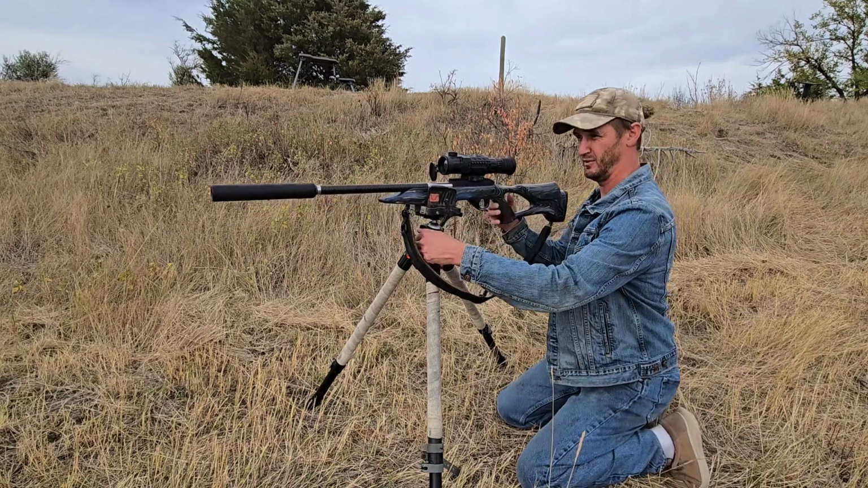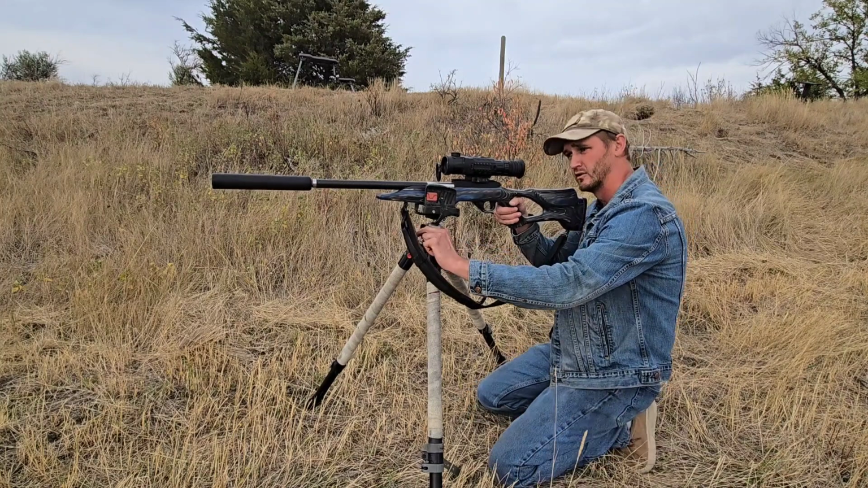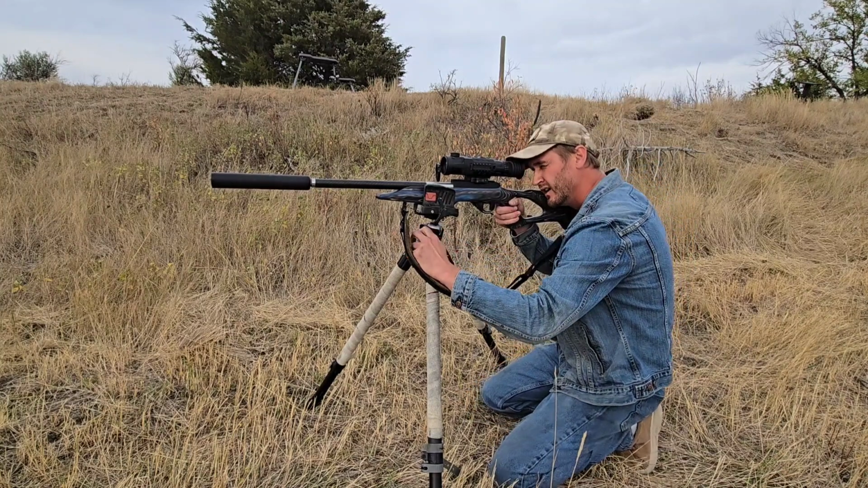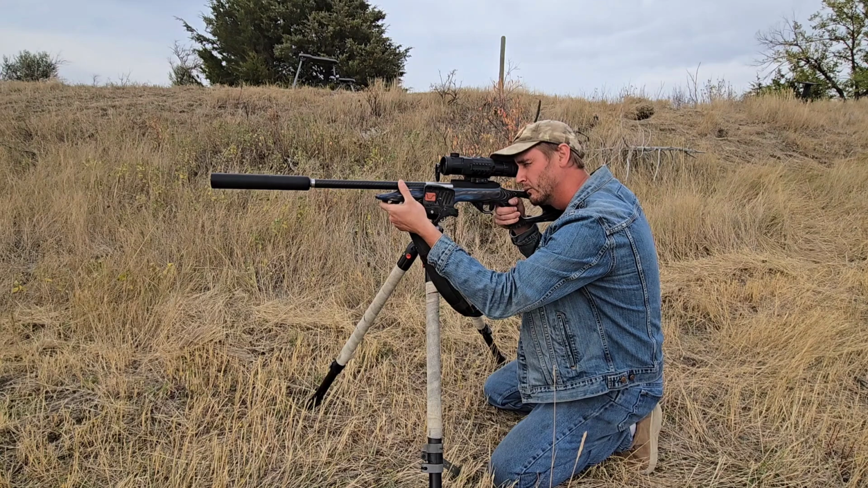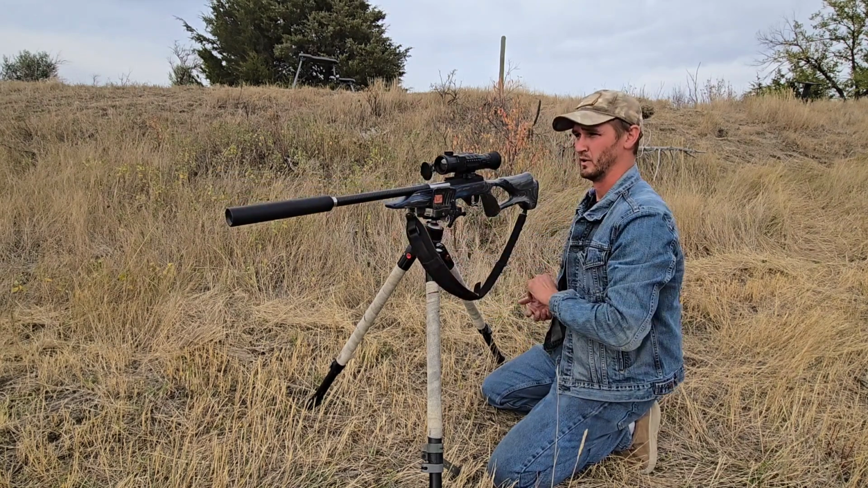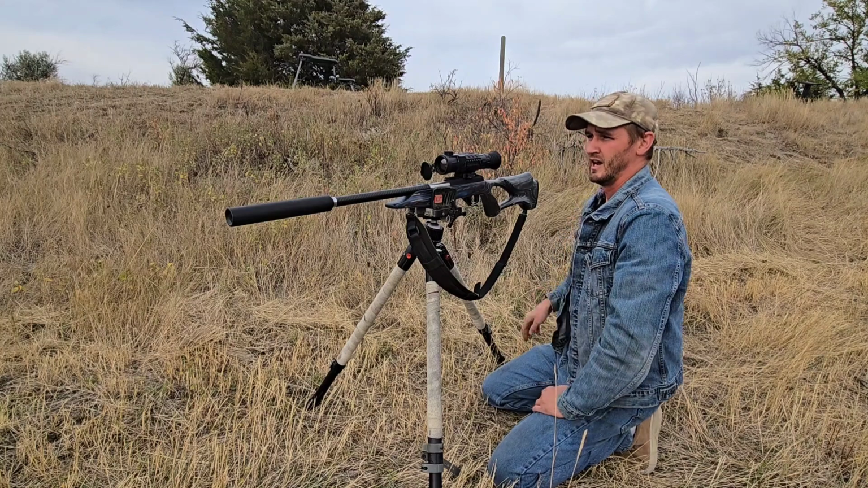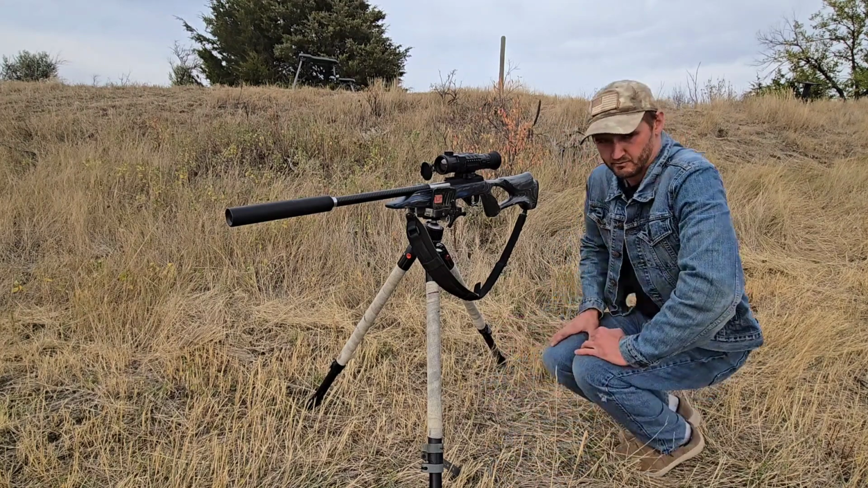All right, well, that was a bust. I'm not sure where I hit. I don't know if I shot over the target or what happened there exactly. I definitely saw a splatter. So what we're gonna do is I'm gonna shoot the very bottom corner of that target. And then we're gonna go take a look at it and see where I hit. And yeah, I'm not sure where the first 2 went, but we'll check this out and see what happened. So be right back.